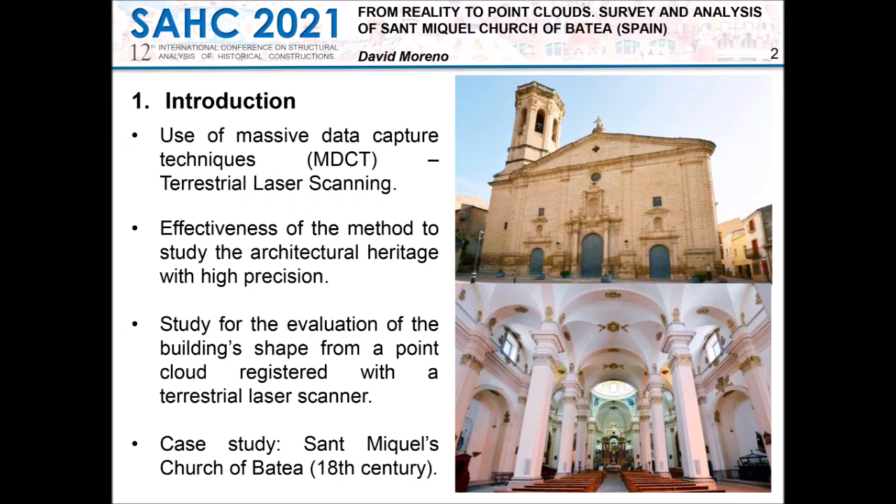This research exposes the results of using simple, non-invasive procedures for the assessment of the shape of a masonry building from a point cloud registered with a terrestrial laser scanner. The case study selected is St. Miquel of Batea's church, which is located in Tarragona. It is one of the most relevant Baroque constructions in Catalonia, due to its architectural features and decorative elements.